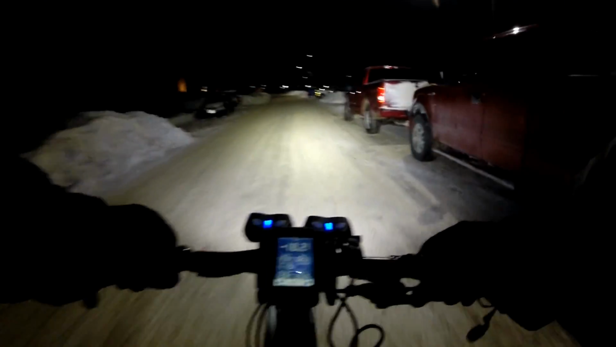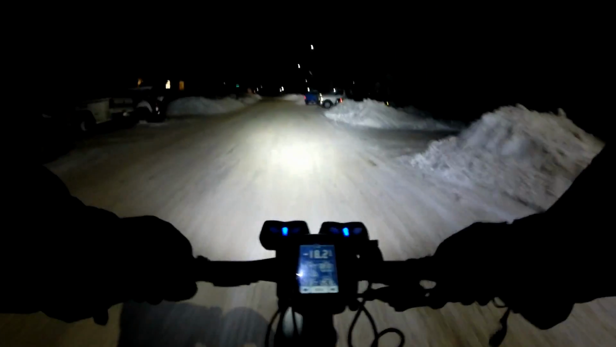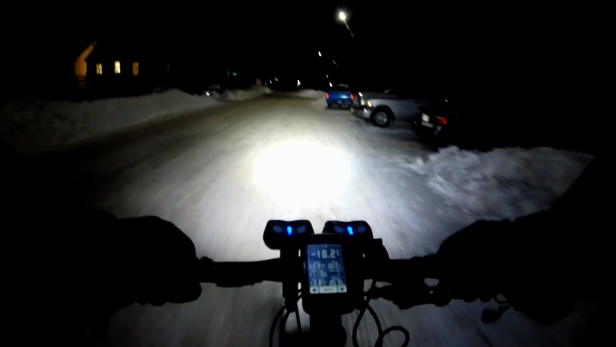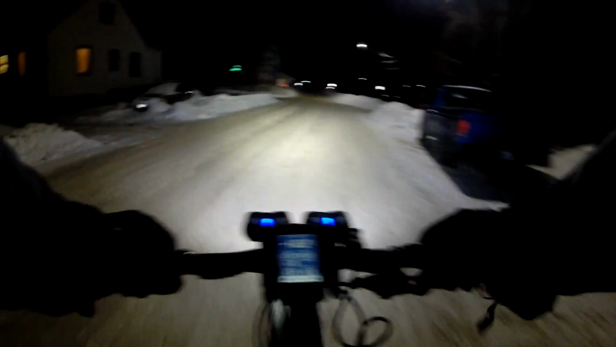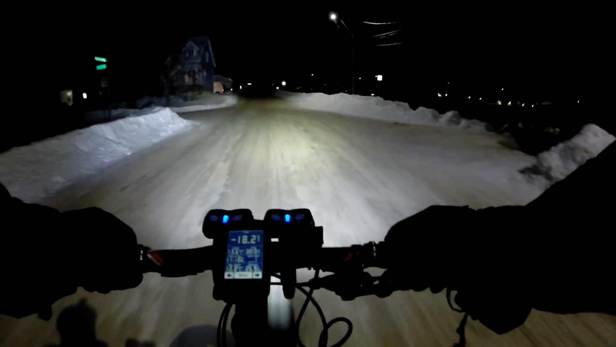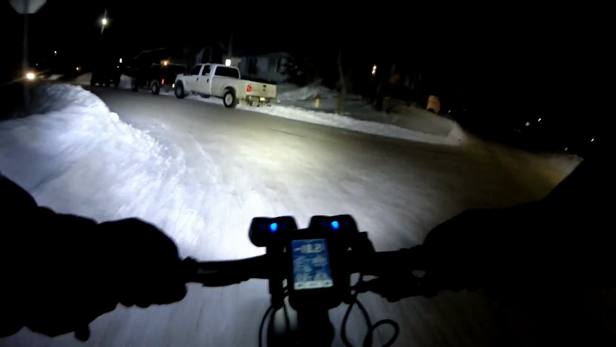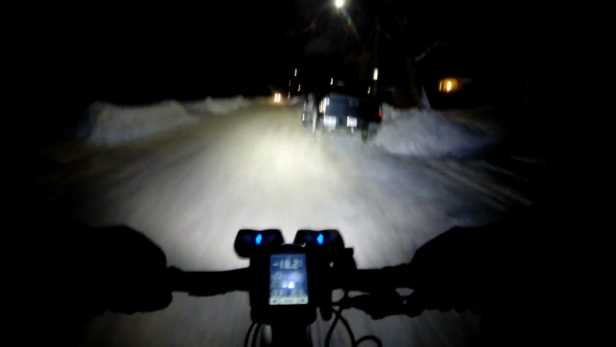But I have this Gemini headlamp, which is 1500 lumens, and I bought the largest capacity battery for it, and it doesn't have any problems going for 3 hours at 1500 lumens. Generally, in the winter time, the longest rides I do are 3 hours. Night rides, 3 hours.